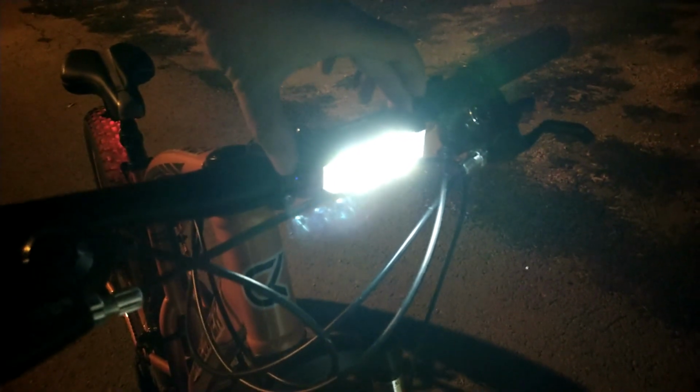Anyway, let me turn it off first. Okay, so now I'm gonna turn on the regular, actually two lights on. It has 3 beams, and I will show you the throw. This is single in the middle. That's all 3. This is it blinking and then off.